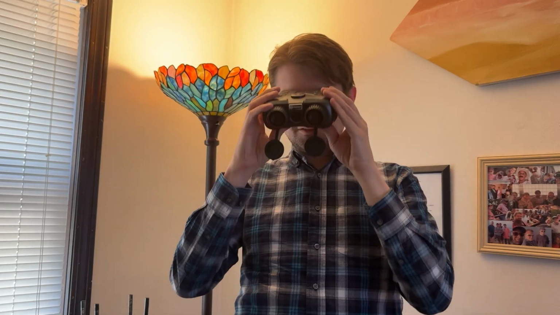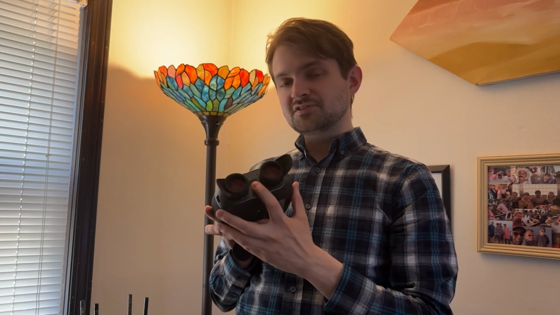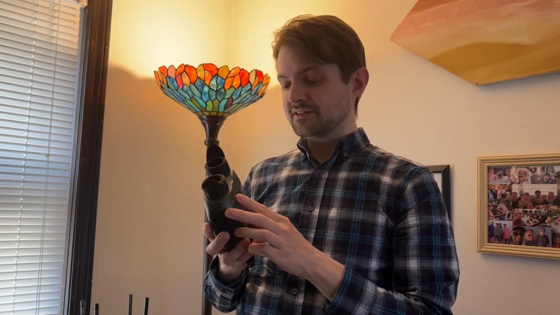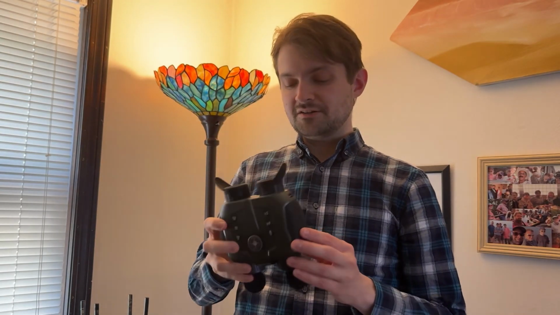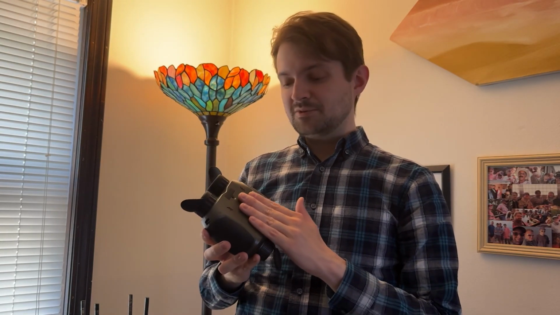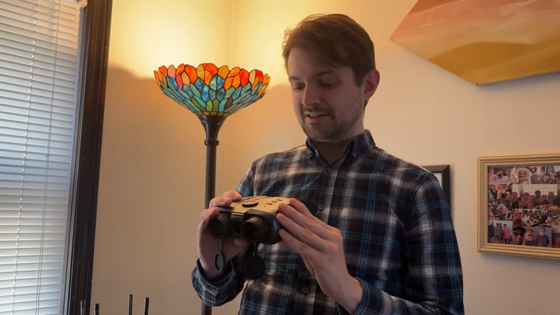It also has more comfortable rubber-coated eyepieces with these flaps that go up to block out the light from the sides, which works very well in the field. They have a sensor here, so the screens aren't running all the time. That saves battery. So the screens only turn on when you place it to your eyes and then turn back off. And it has a 5000 mAh battery. So I've only charged it once the first time, and I've used it quite a bit for the last week and haven't charged it since.